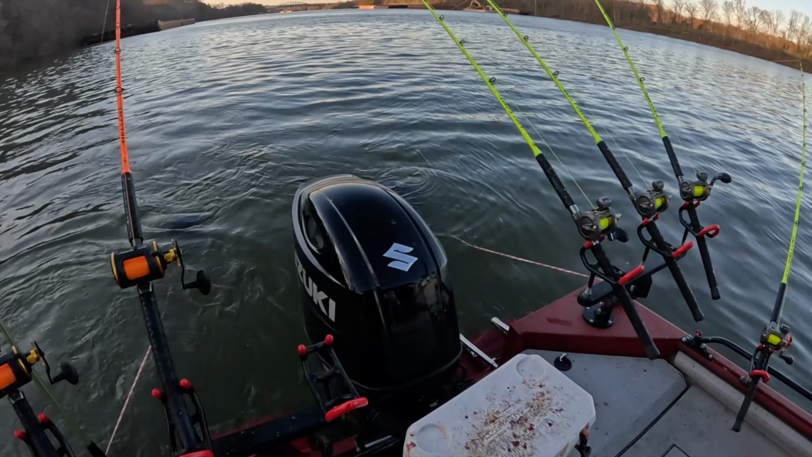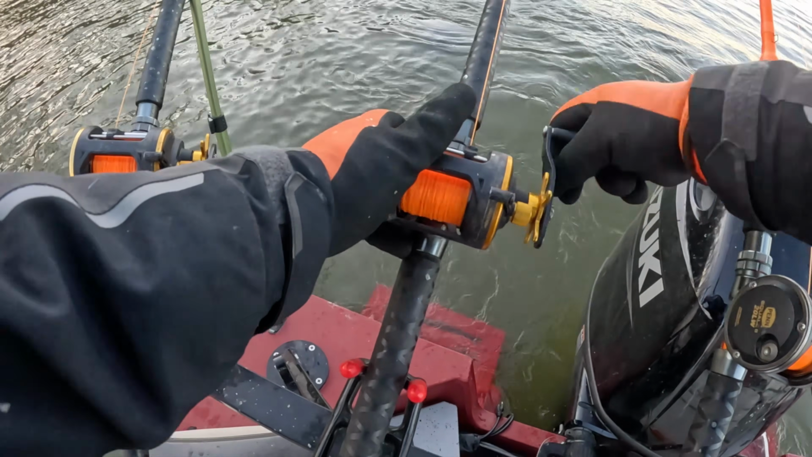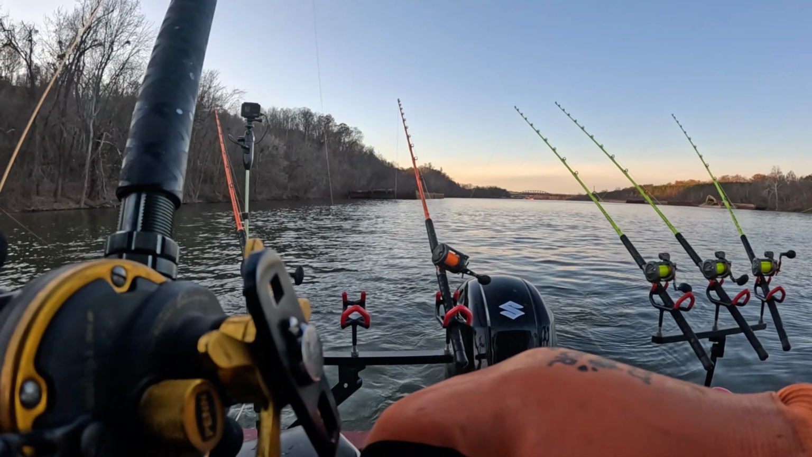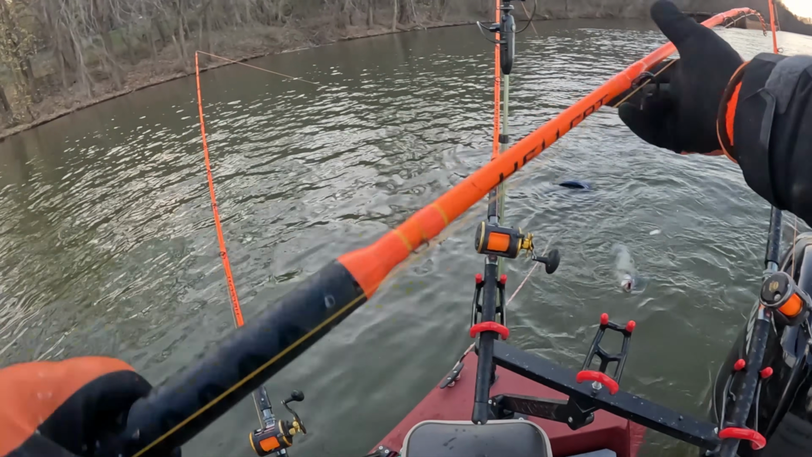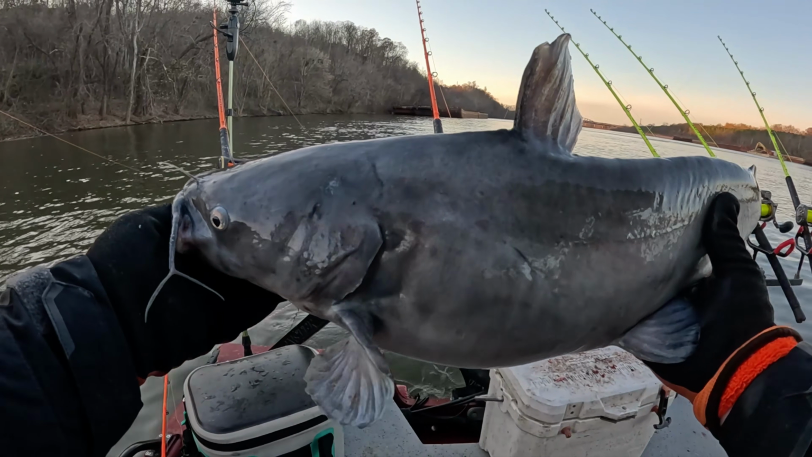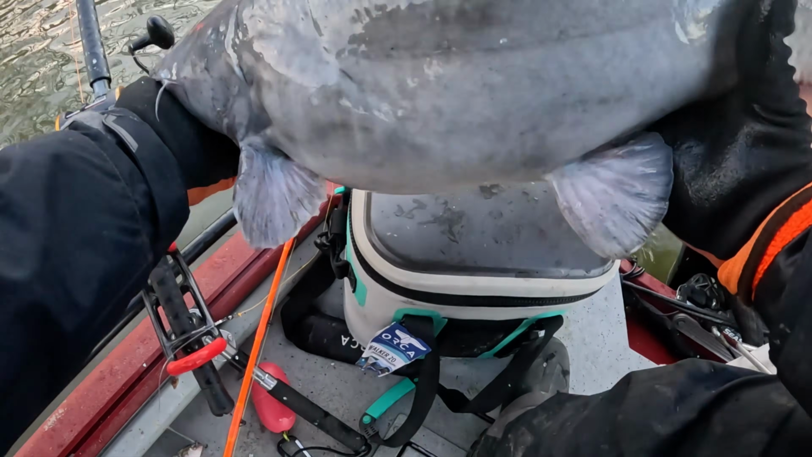We should have weighed that. I think it's another flathead, to be honest with you. Oh, he's a little bit too big to... Come here, buddy. We'll take him. That's that 13. 13.